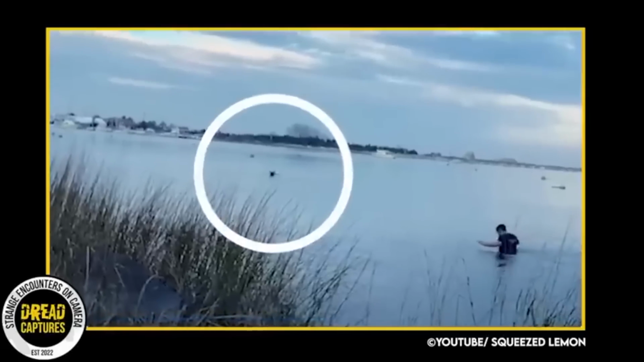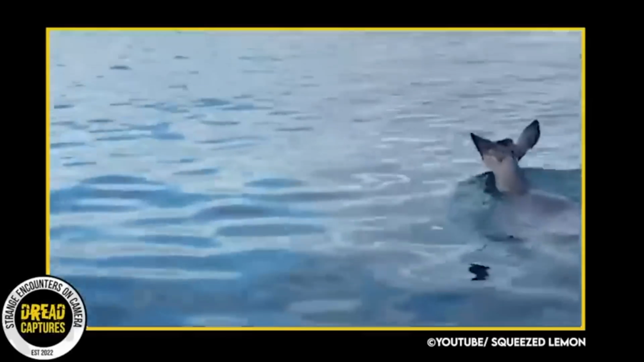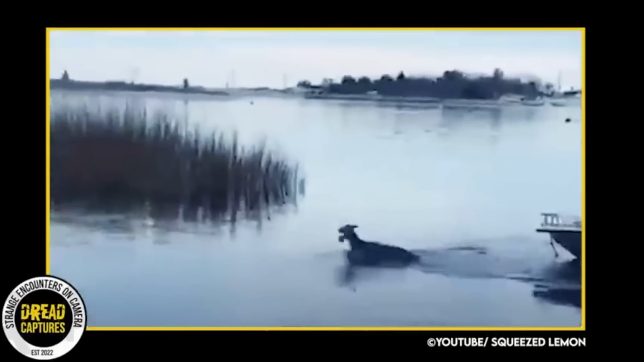Fortunately, the man spotted her in time and called for help from a nearby boat. And after several attempts, they were finally able to rescue her. However, the deer was still confused and continued to circle in the water. So the rescuer took a brave step and grabbed her tightly, got her back towards the shoreline, where she eventually ran out of the water.